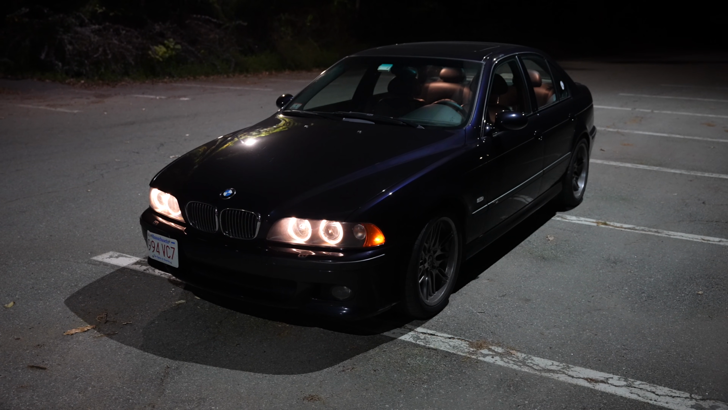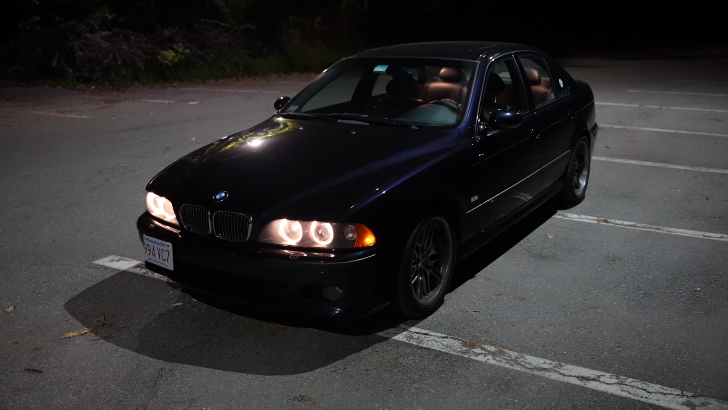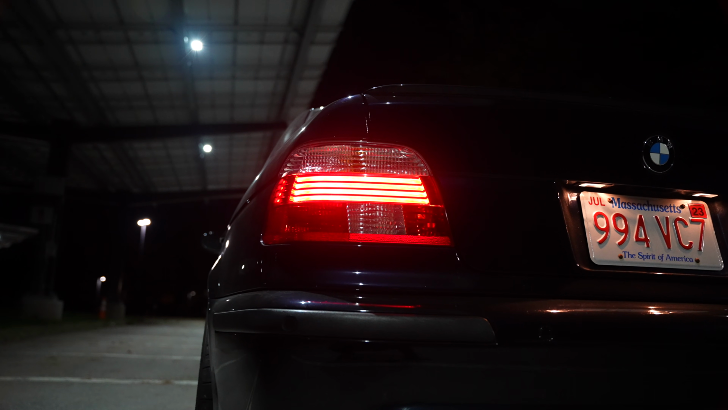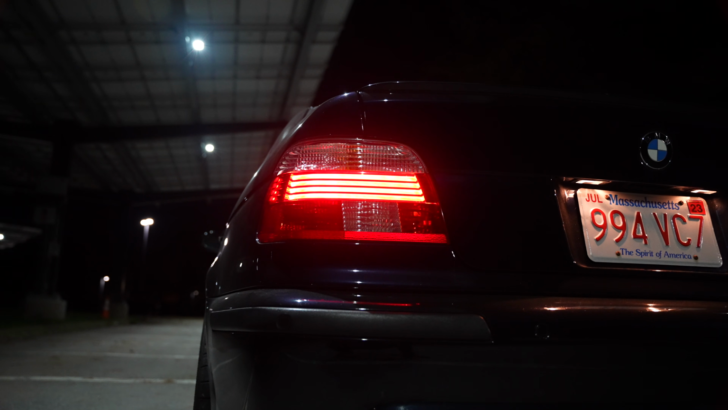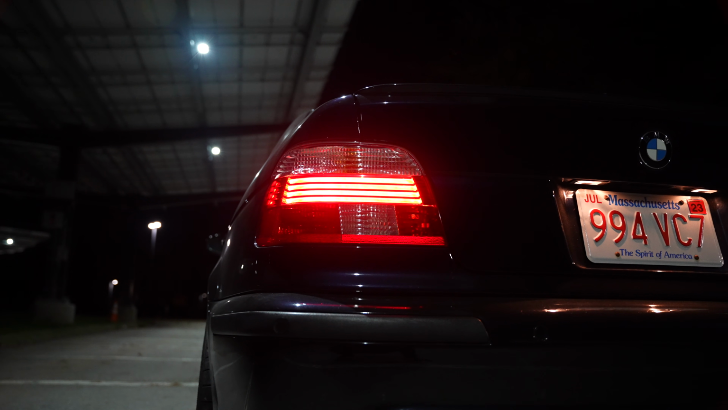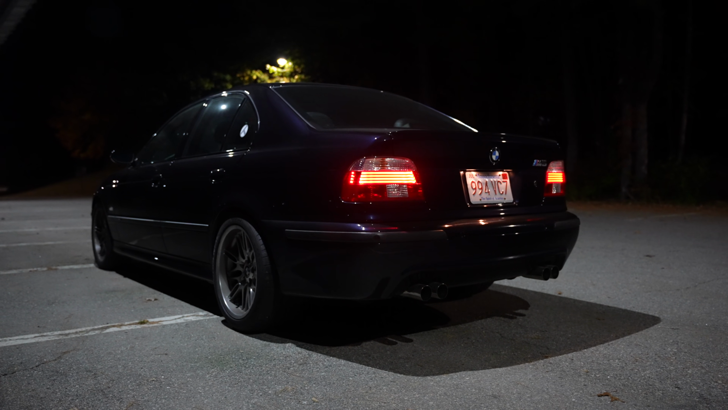Welcome back, I'm Tedward, and today we're taking a little night drive in my E39 M5. I always thought this had such an incredible presence on the road at night with the angel eyes, and of course, these beautiful tail lights from the LCI, the 2001 through 2003. These just look tops. I love it. This car is so handsome. I think it always looks good.